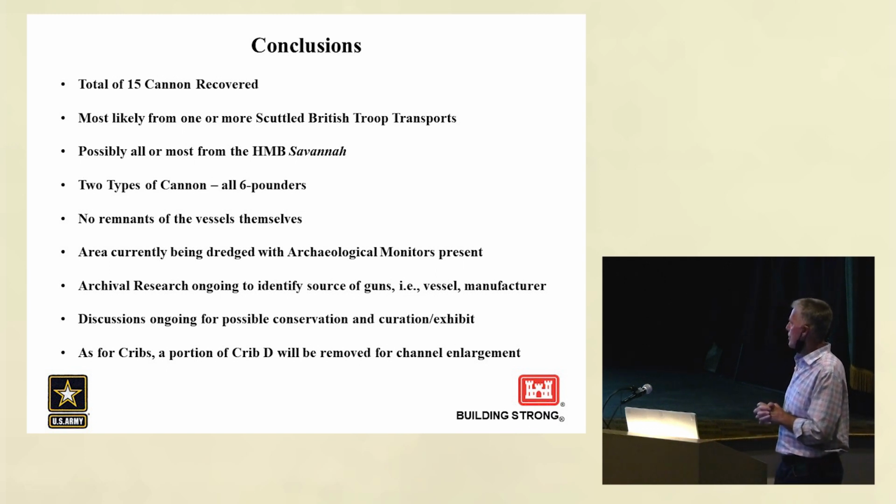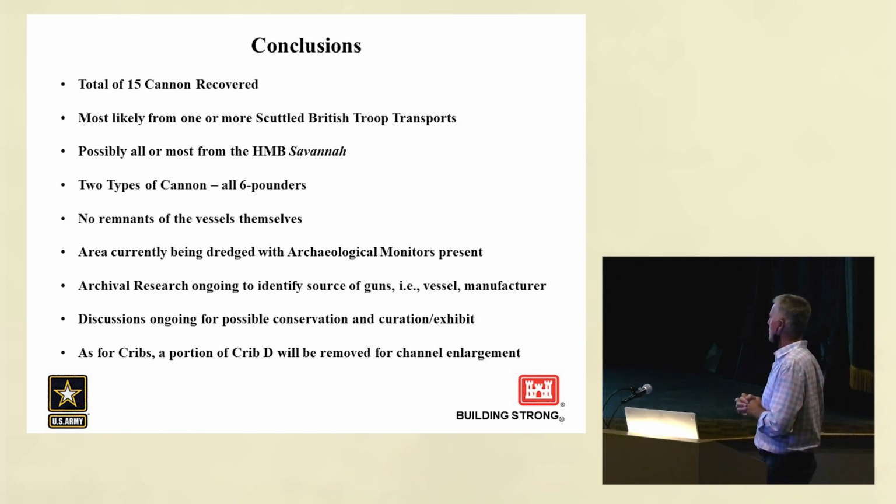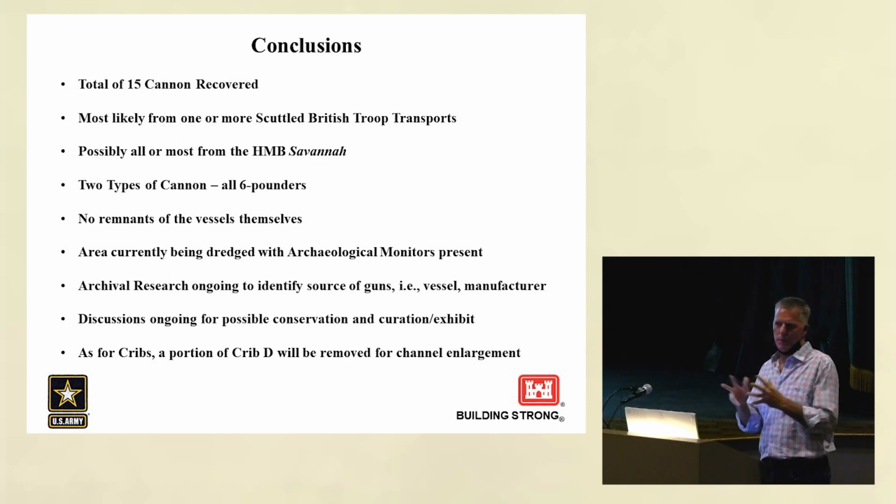The archival research is ongoing. We hope to get into the archives in Britain. And there are discussions ongoing as we speak about what to do with these cannon. Conservation and curation is not a cheap thing, but these are very significant arms. They were part of one of the bloodiest battles of the American Revolution. I mean, what else can you say?